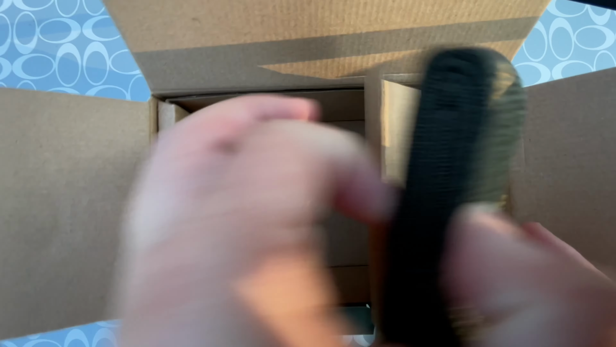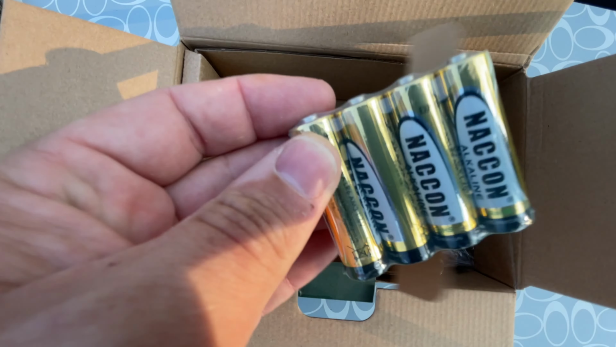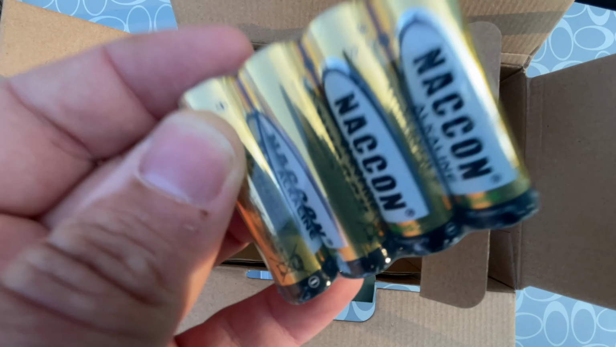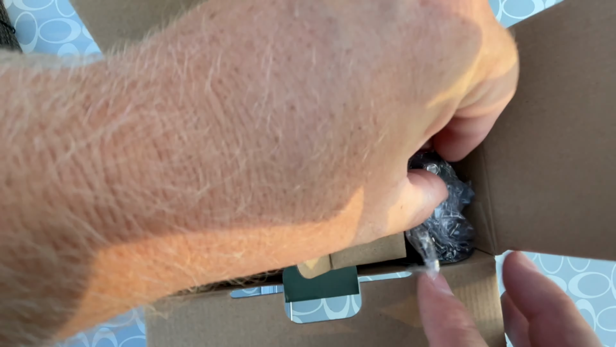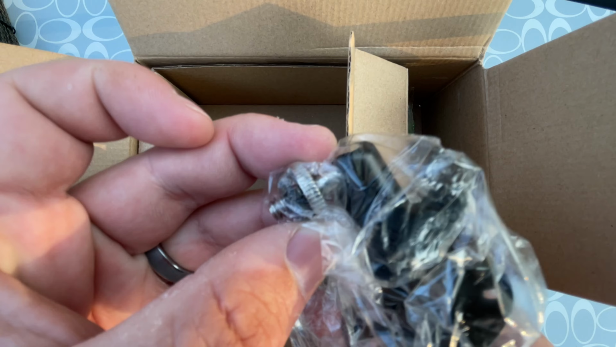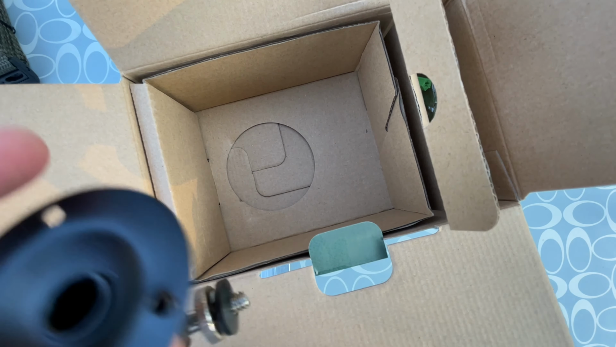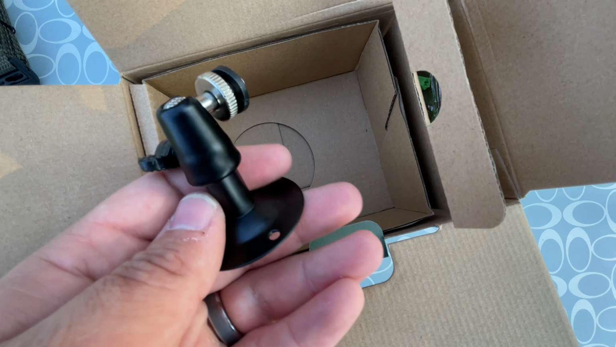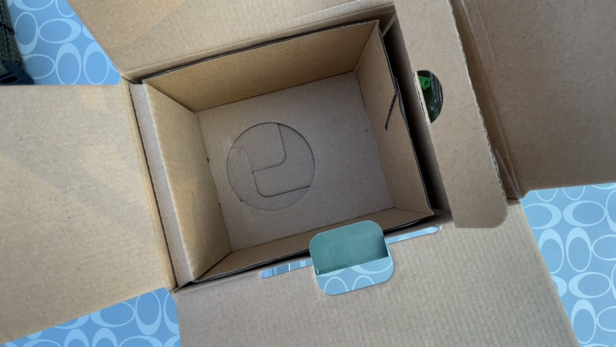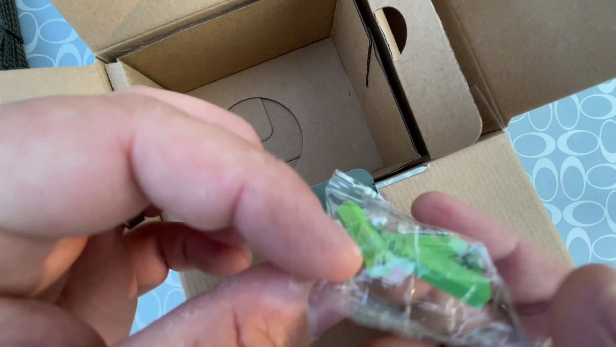Here's a strap. We'll look at that in more detail in a minute. And the cool thing about this camera, I was wondering if it actually would, but it actually comes with batteries. And it's supposed to come with an SD card as well. What is this? Some sort of little mounting device. Okay, so you can screw it to a tree or piece of wood or something. That's kind of interesting. It's got some screws in it.